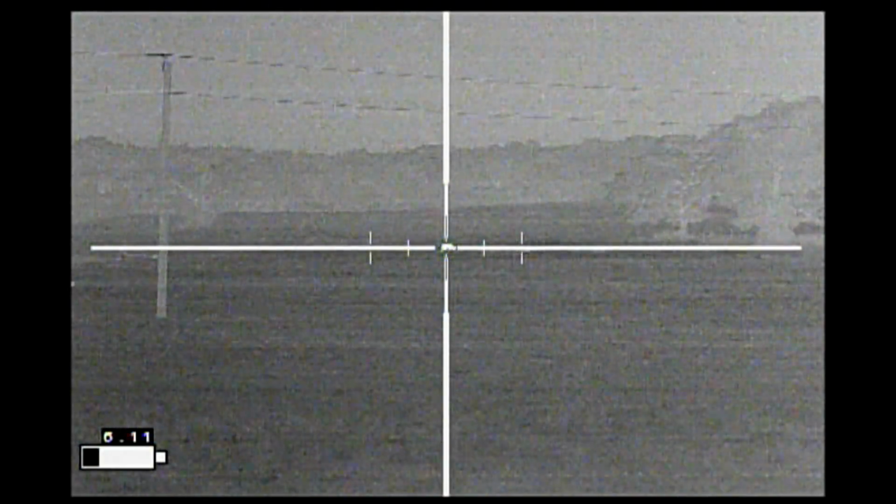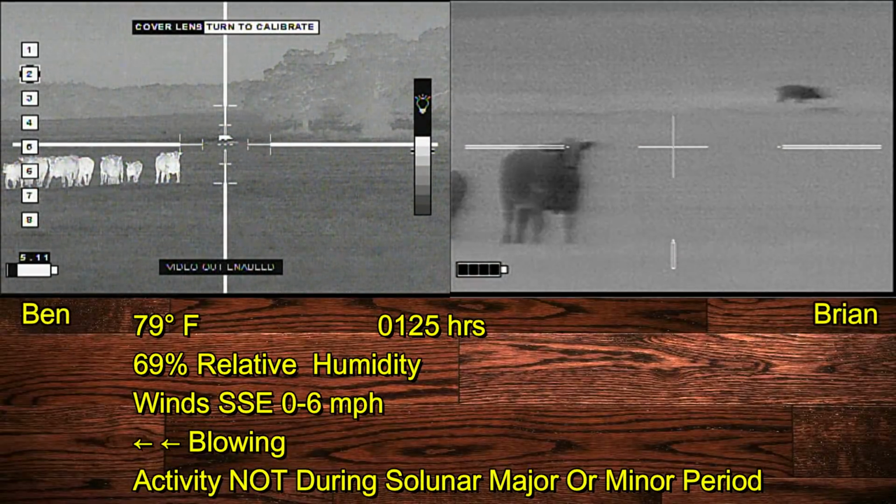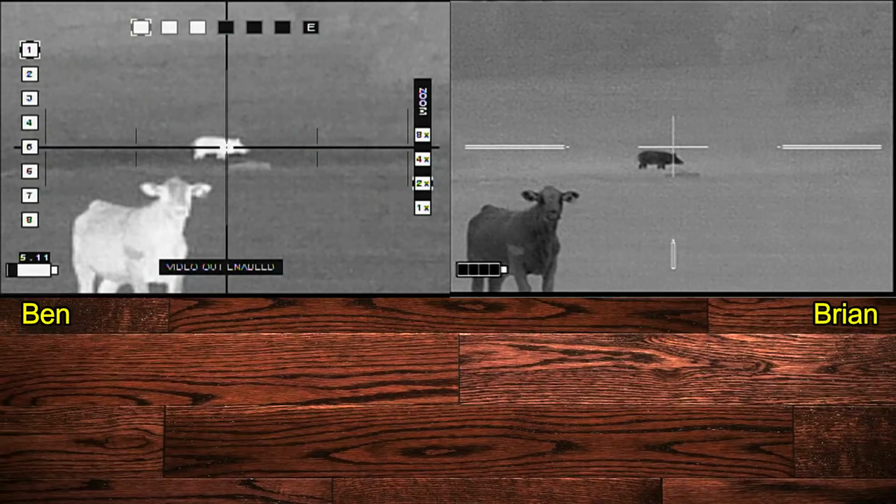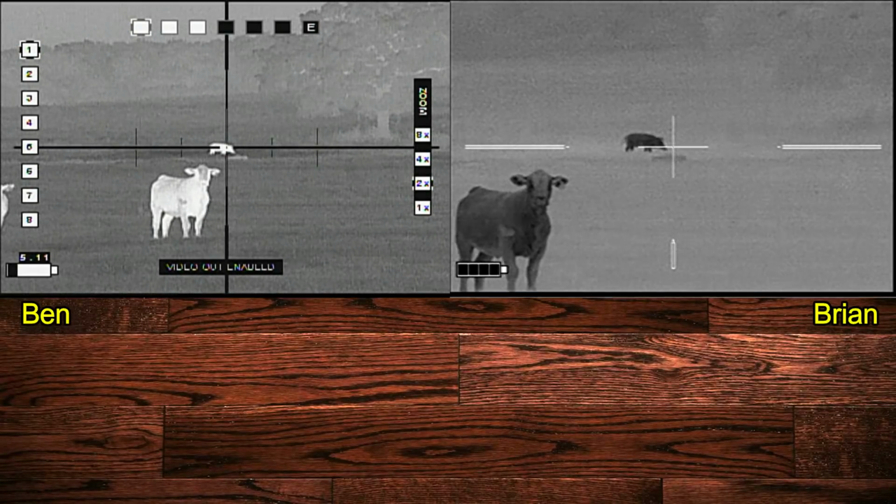What do you think he is? He stopped. We can move up. We moved on to our next property, spied another hog off in the distance, it moved away from us. Let's move up to that pole. And then it stopped, and so here we've moved up on it, and unfortunately the cattle came right along with us, moving into our field of view. Just one of them. Yeah, that's too many.